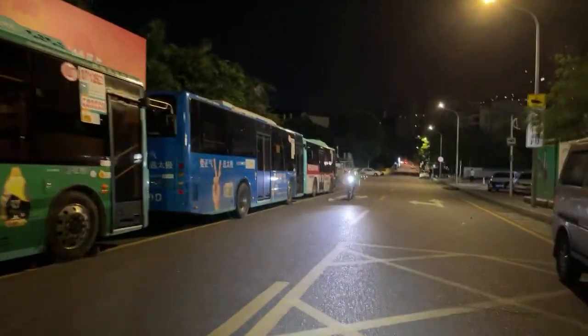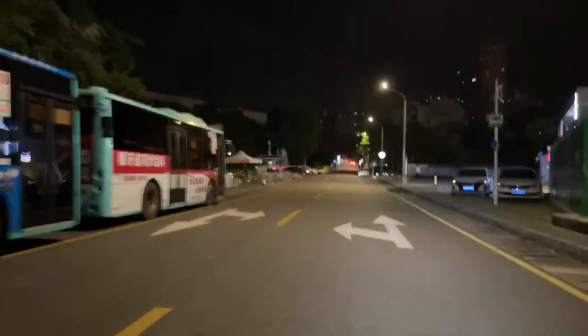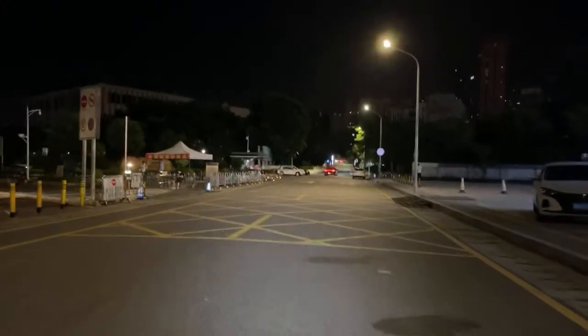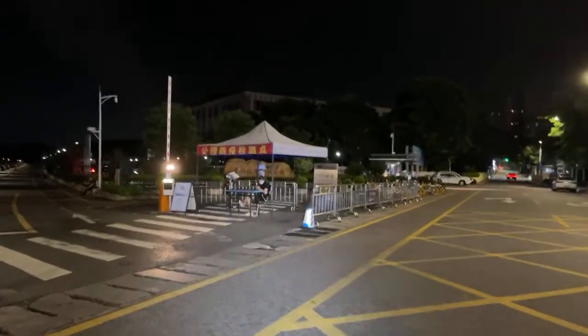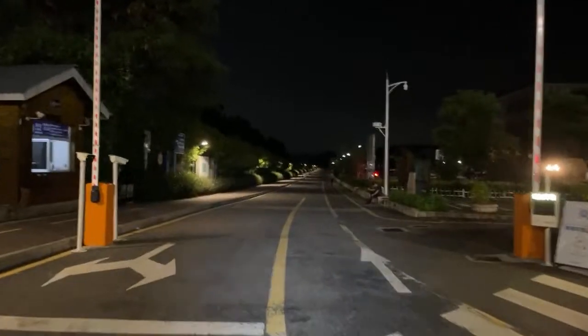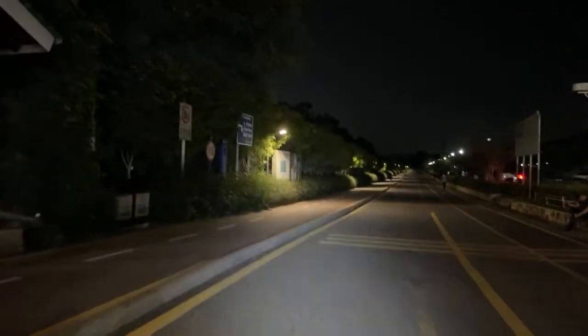Alright guys, so I am already here, where this is the place I would come to run. I'm going to make a left here. So as you can see, this is basically a park, and this is where I would run.